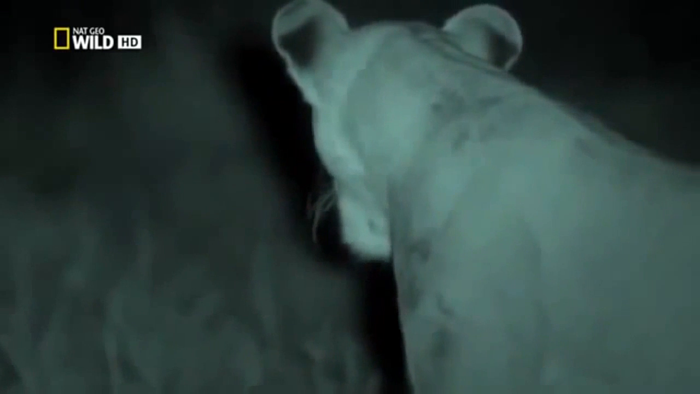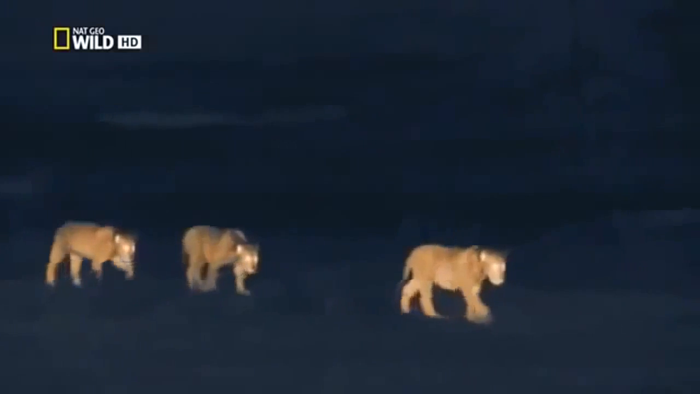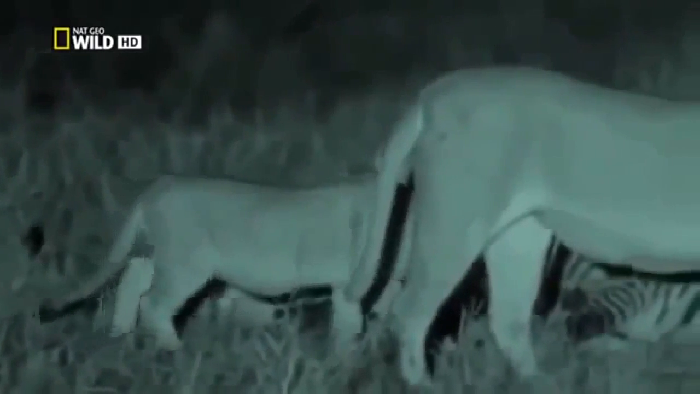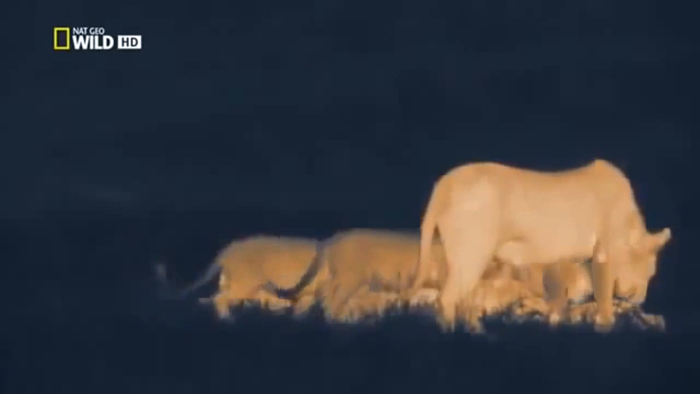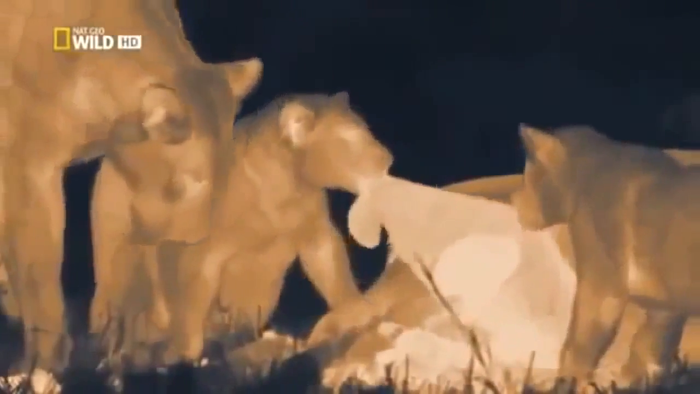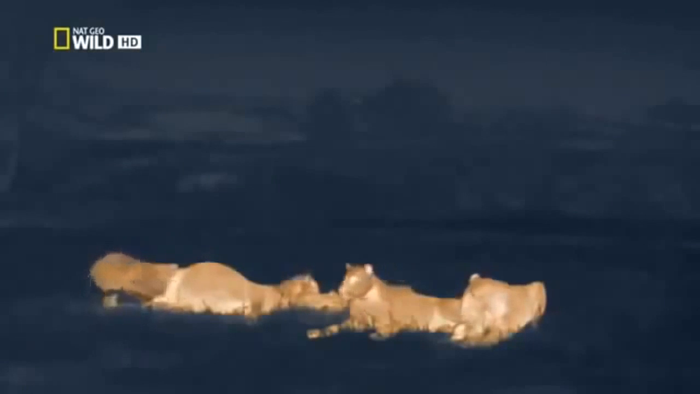Of course, all their effort serves one great purpose: the survival of their cubs. Night school begins again as a new generation meets their future. With the use of some extraordinary cameras, night filming reveals that lions are far from the lazy layabouts of daylight. They prove to be active experts in the wildlife around them, especially wildlife they can eat.